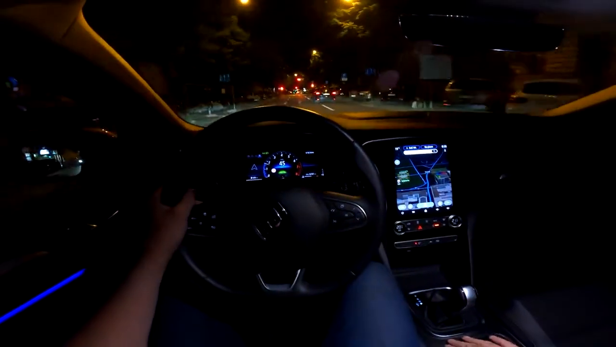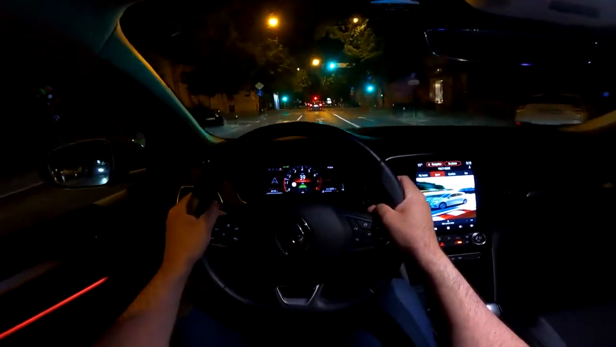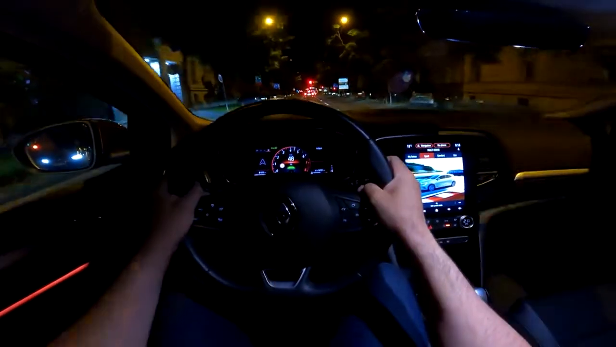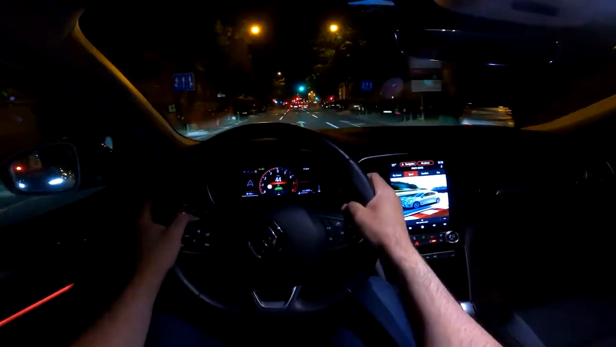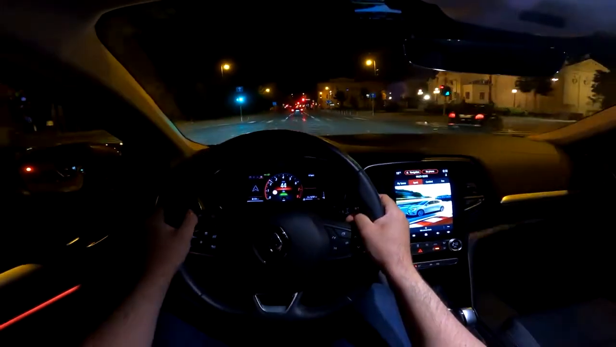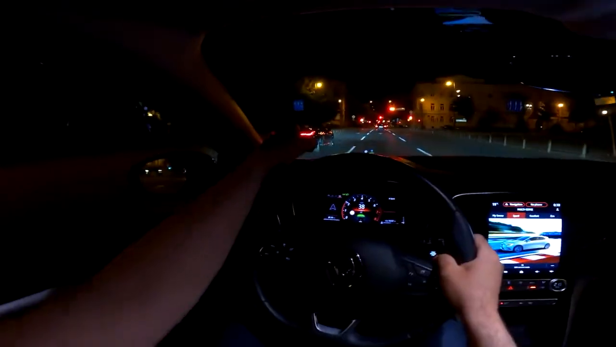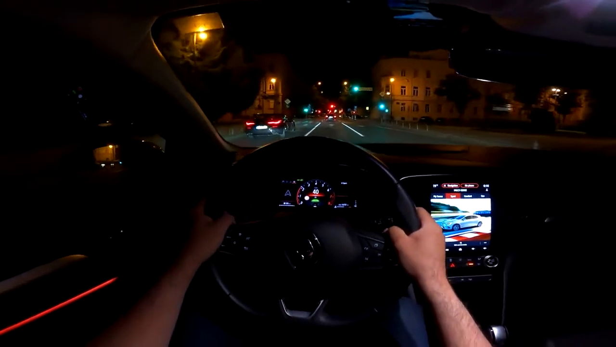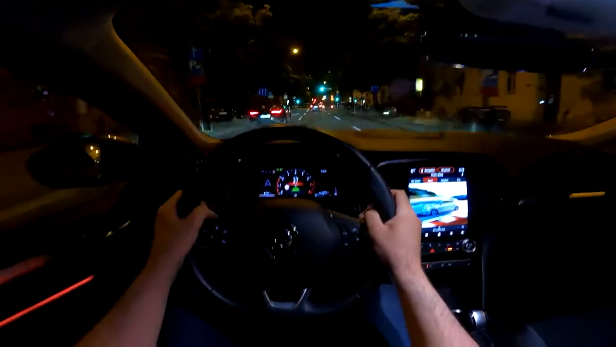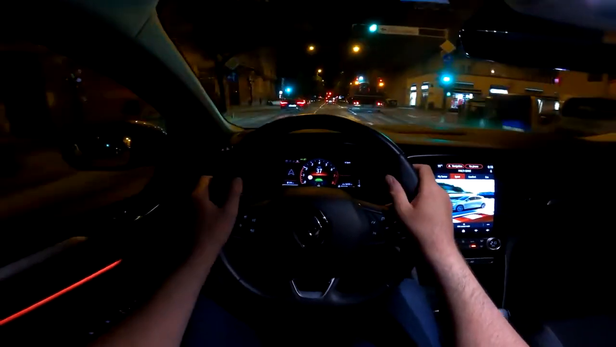Let me just change the mode back to sport mode and show you one thing that I'm not sure a lot of you will actually like. Now, not sure if camera is catching it. I think it is, but the car is producing the sound from the speakers. And by the way, we have a nice 8 Series convertible here. Anyway, the car is producing sound from the speakers. We have a fake sound. You can edit that, you can switch it off if you don't like it.